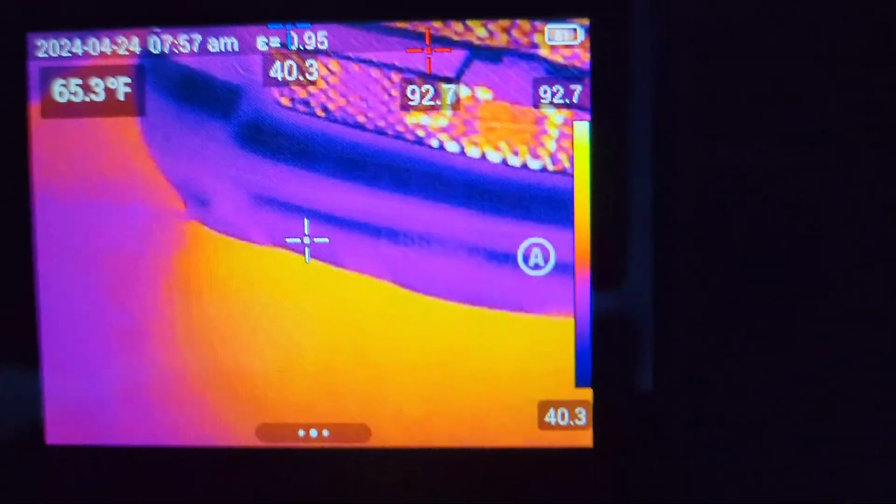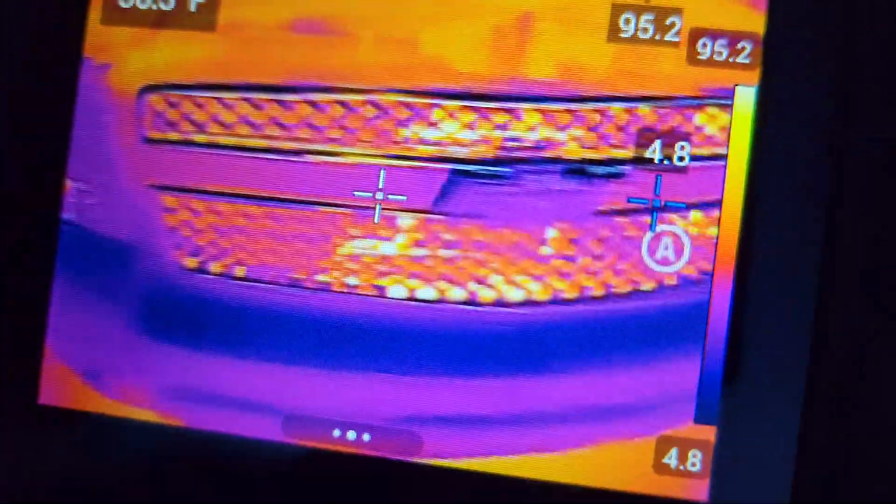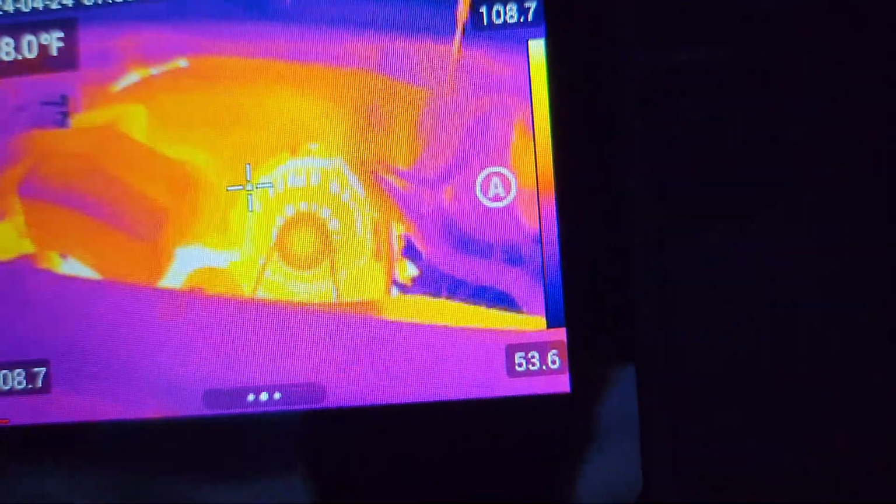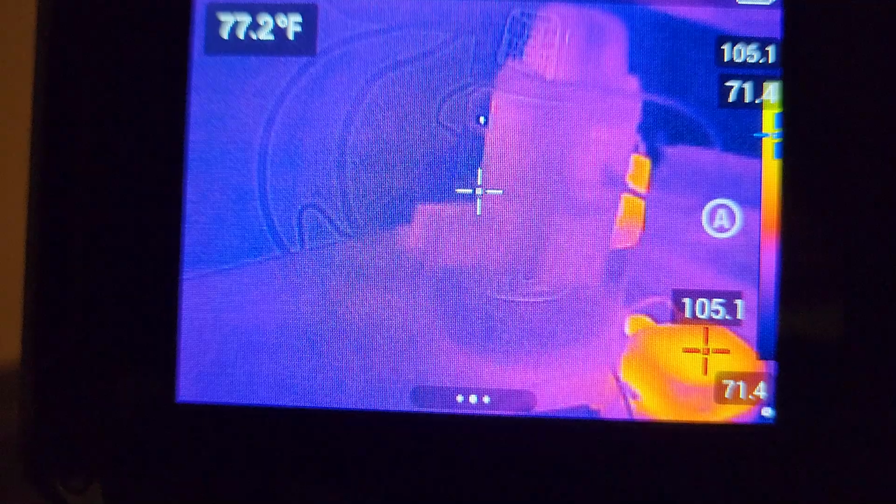That's really important. A couple other things: looking at a vehicle, you can tell the temperatures in an engine bay, what is hot, what is not, what is actually working, what is not working. You're going to be able to tell the temperature in a breaker panel if you have any hot breakers or not. Now, sticking with electrical, that's how I got introduced.